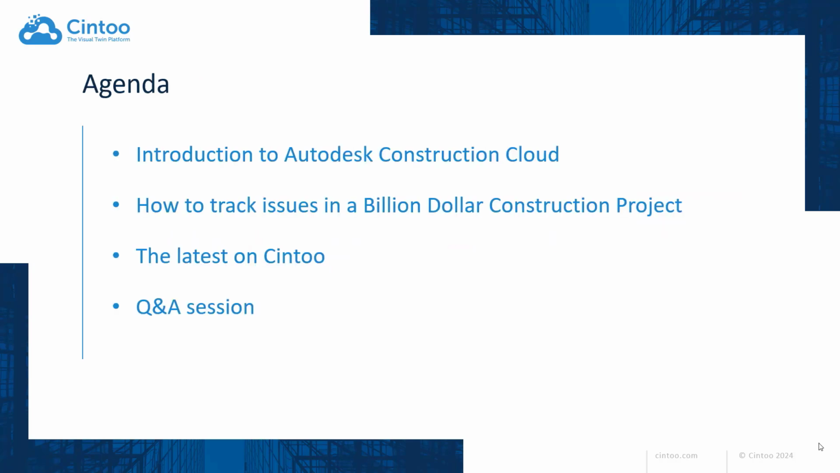For today's agenda, we will have an introduction to Autodesk Construction Cloud, given by Jeremy Wallen with Autodesk. Next, we will go through how Jonathan Evans at Turner Construction used Cintoo to help track issues in a billion-dollar construction project. Following that, we will have Nicholas Zarnick, who will give the latest new features on Cintoo, followed by a Q&A session at the end.